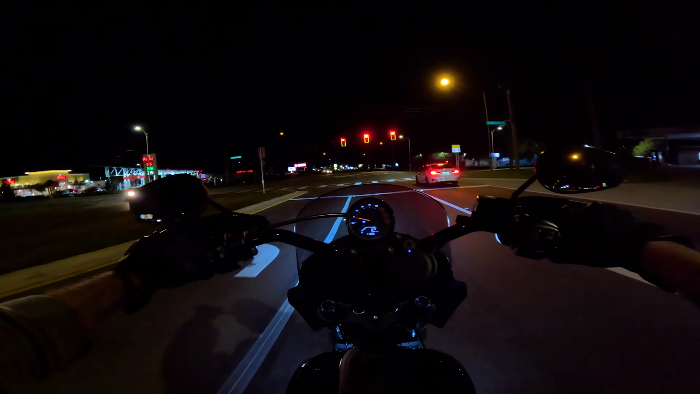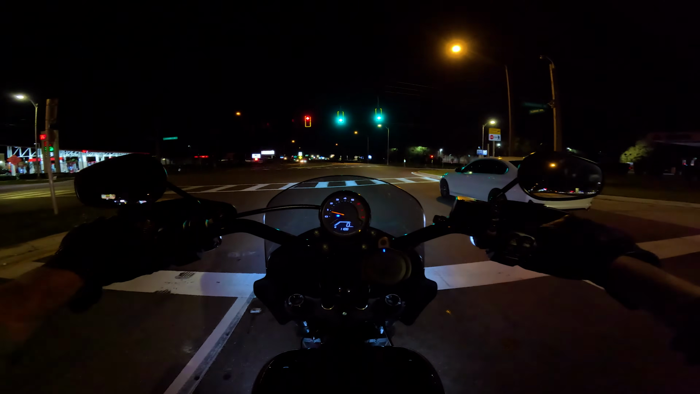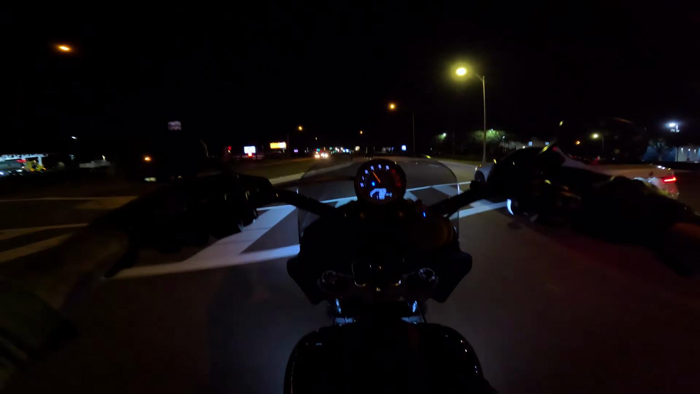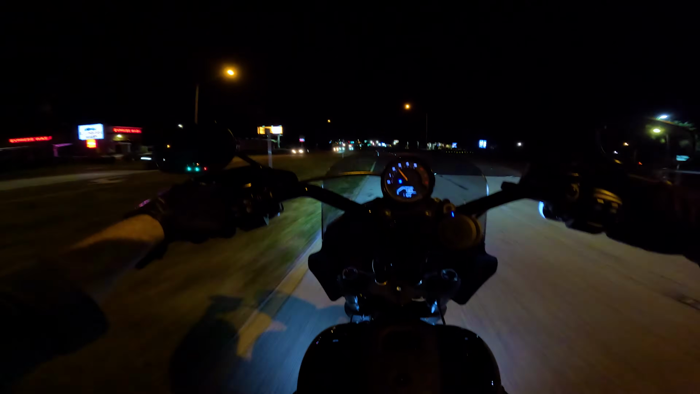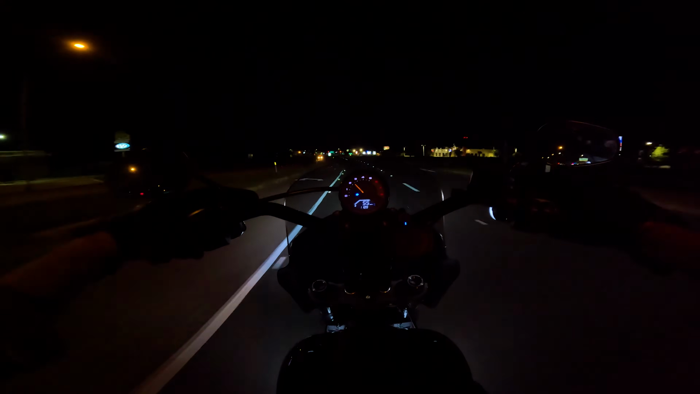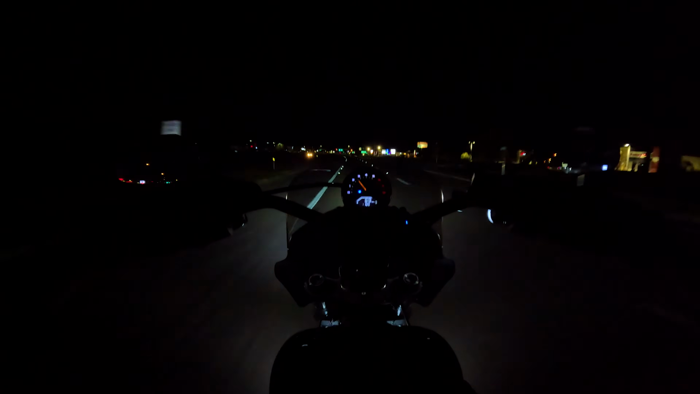You know, I committed a cardinal sin by getting a Lowrider S and putting forwards on it. But for a guy my size at 6'5", I need forwards. My knees were in my chest when I had the mids on. So it was a necessity for me. And also getting risers and these bars and stuff like that to make it more comfortable.